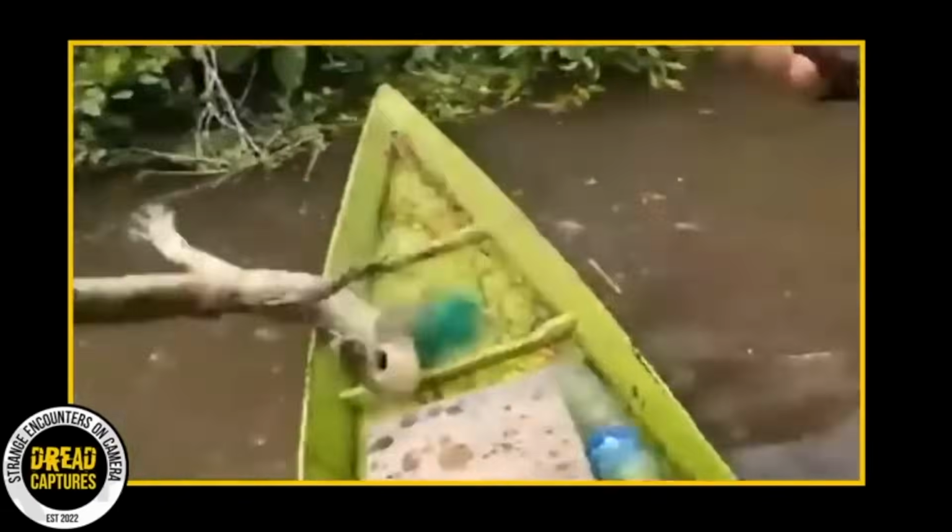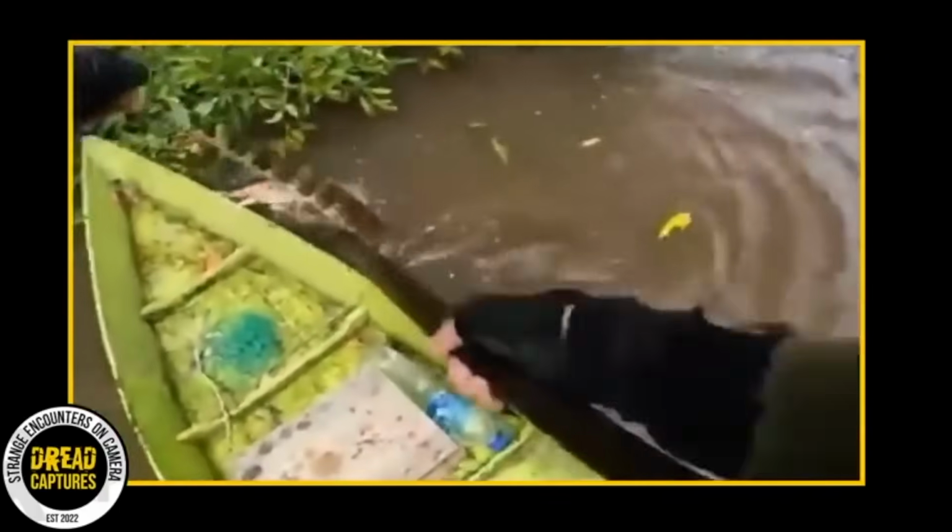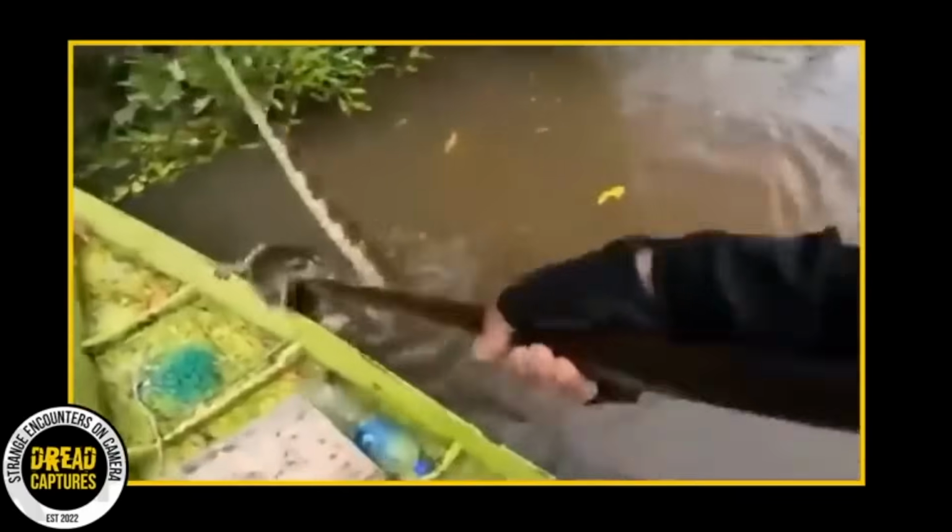Now, I'd imagine that the person that set that hook was actually hoping to catch a big gator or crocodile. Luckily for the lizard, the fisherman stepped in and managed to set him free. But man, that surprise leap back into the water? Shoo!